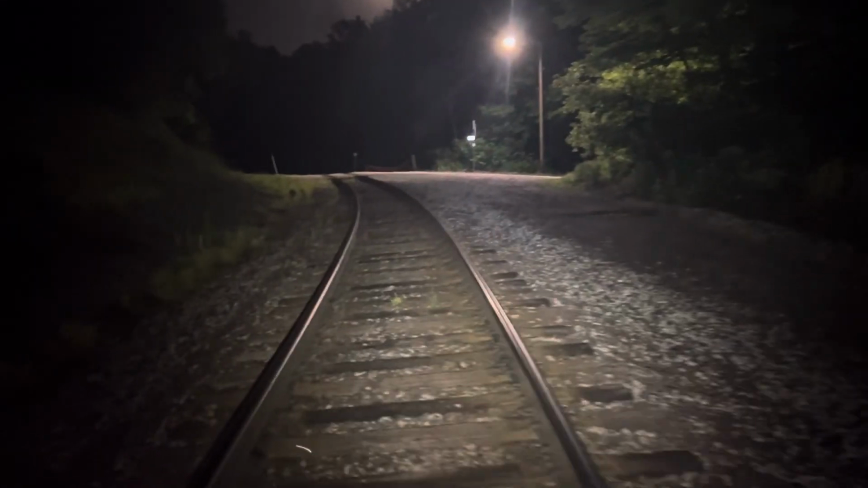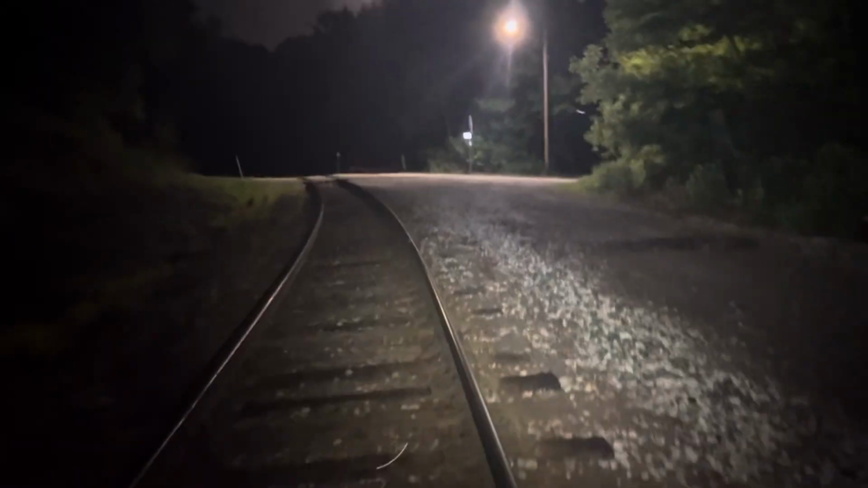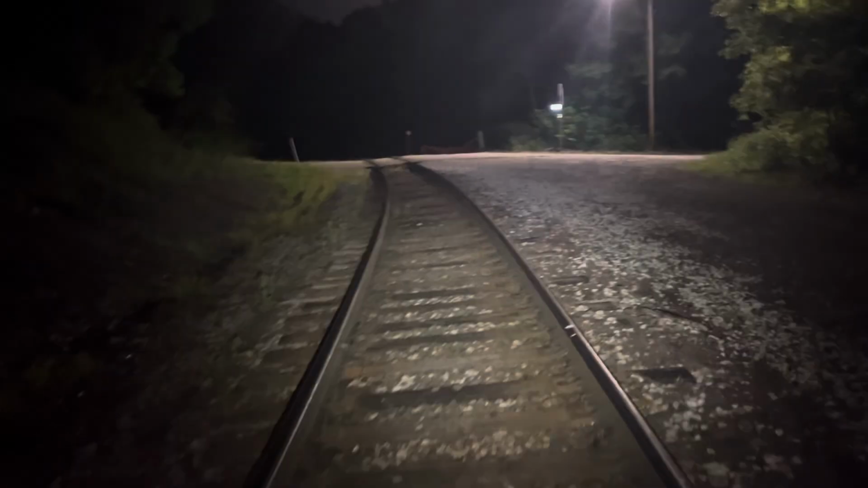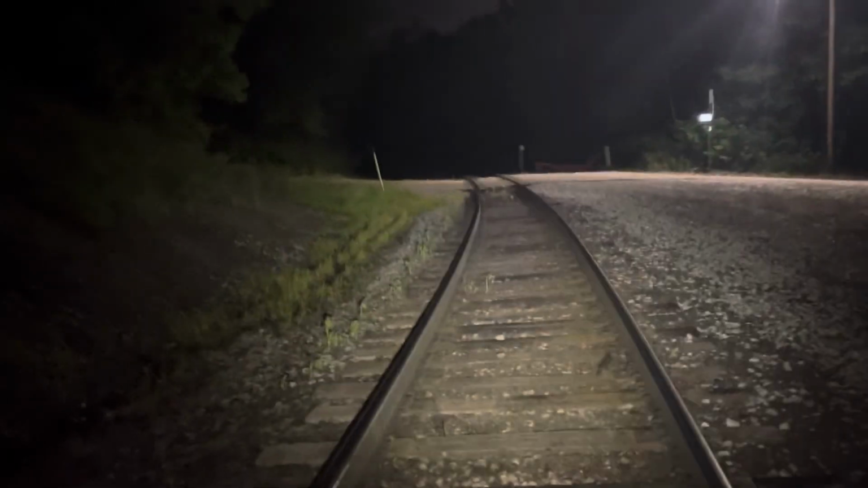So I initially wanted to do another hike. I wanted to do down at Bigfoot Canyon. And I went to go down there, and there was another vehicle down there, as if somebody was camping out down there.